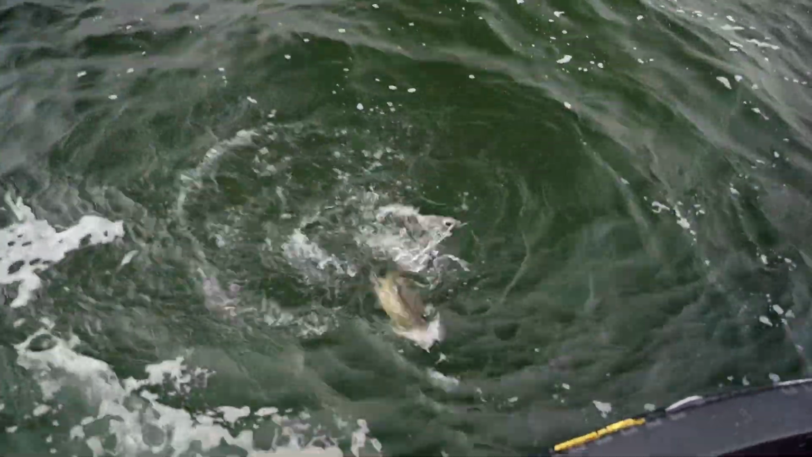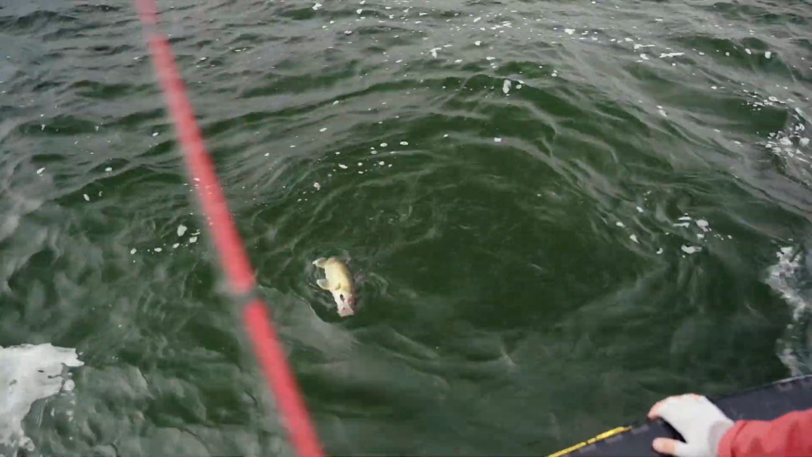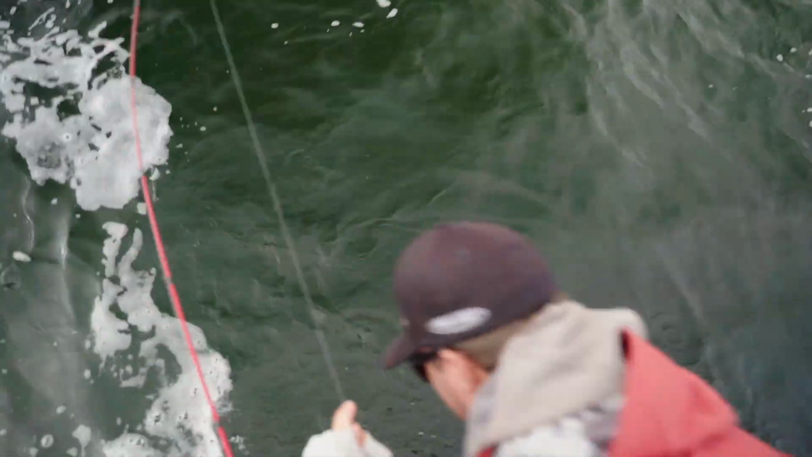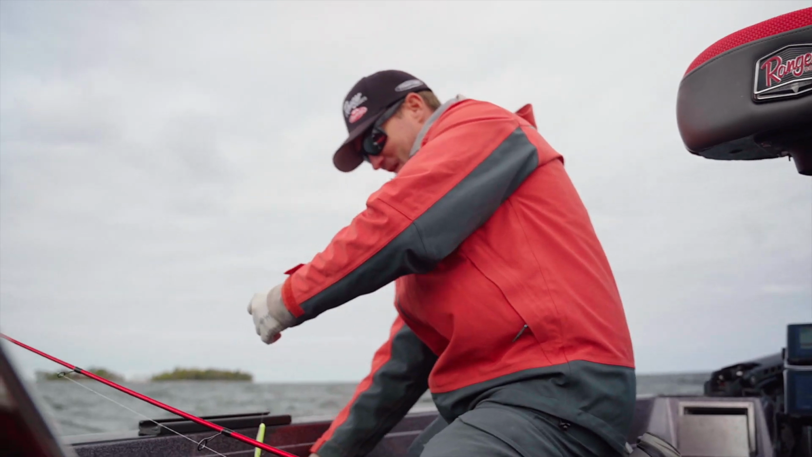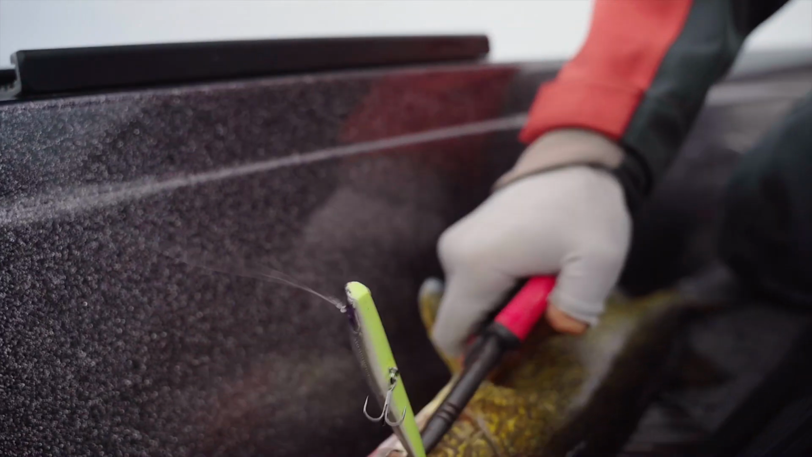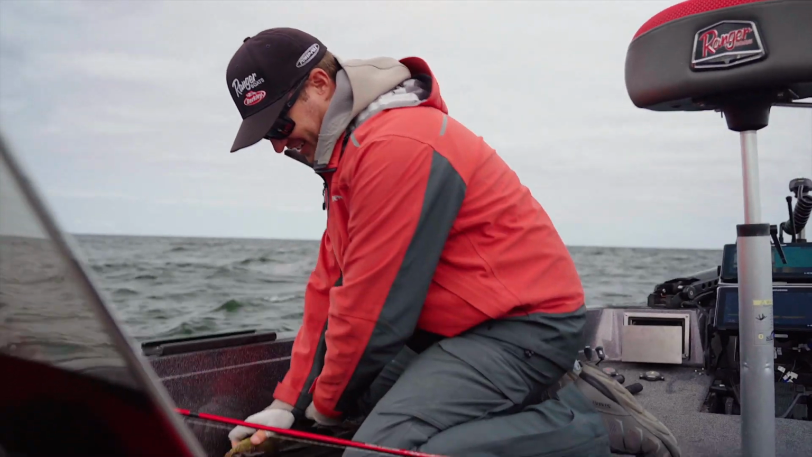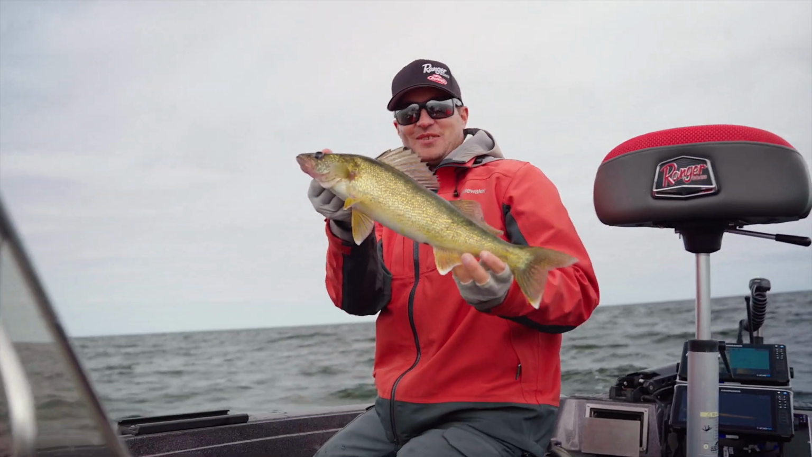Barely hooked. Let's see, I don't know if I can flip that in or not. Little guy here. Nice little 3-pack down there. Got the players here. Oh, there you go. Little fun size or nice eating size walleye there.